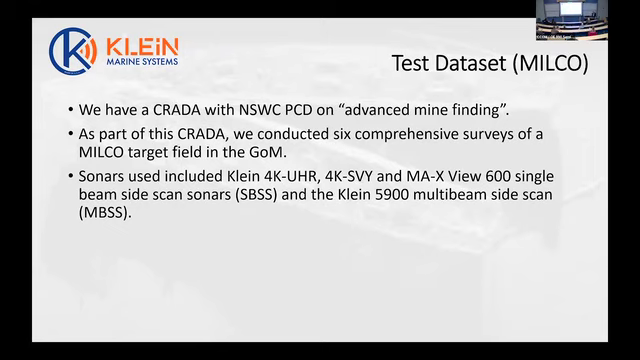The data set that we're going to present, there's actually a couple of different data sets, but we're going to tackle the hardest of them, and that's looking at mine-like contacts. Mines are all sorts of different shapes and sizes. We've done quite a bit of work with the NSWC in Panama City, and we have a CRADA with them on advanced mine finding. As part of this CRADA, I went out at the beginning of last year and collected 6 comprehensive surveys on various mine-like contact fields in the Gulf of Mexico. We used four different sonars. We used 3 single beams. That's the Klein UHR, which is a brand new sonar.